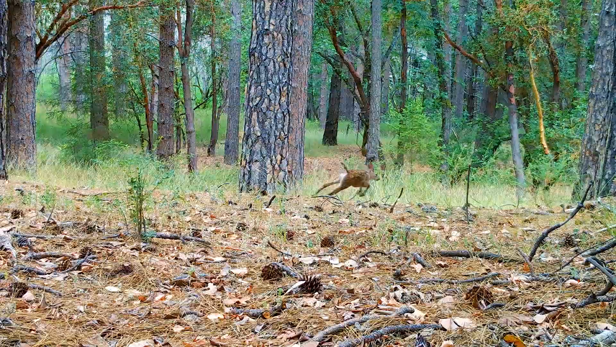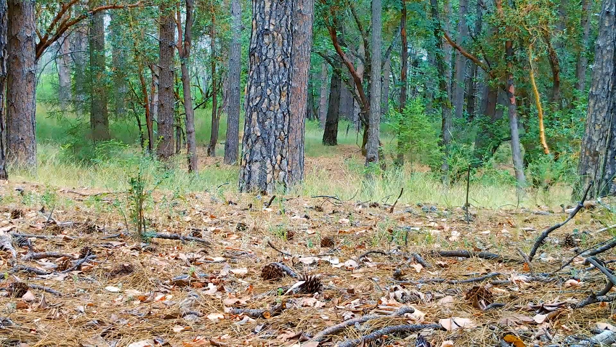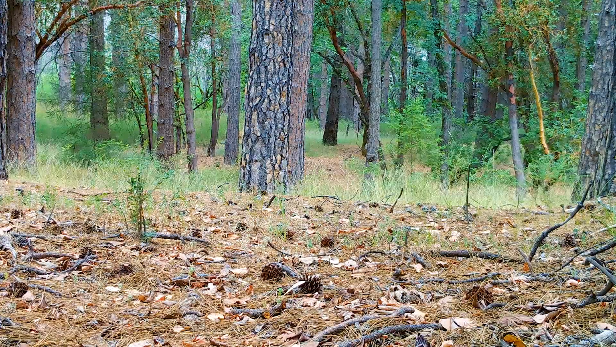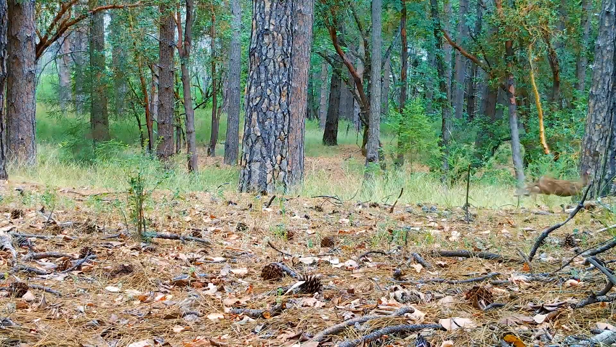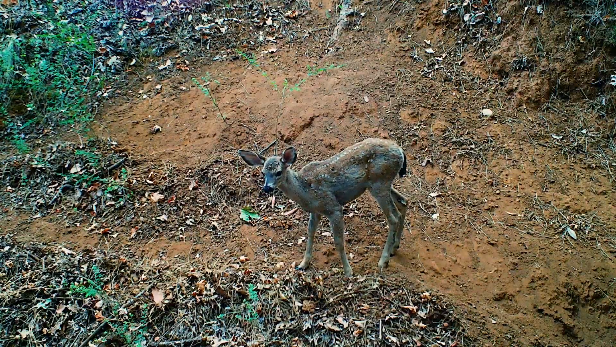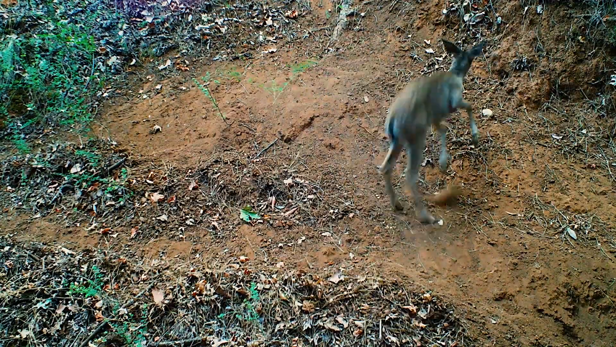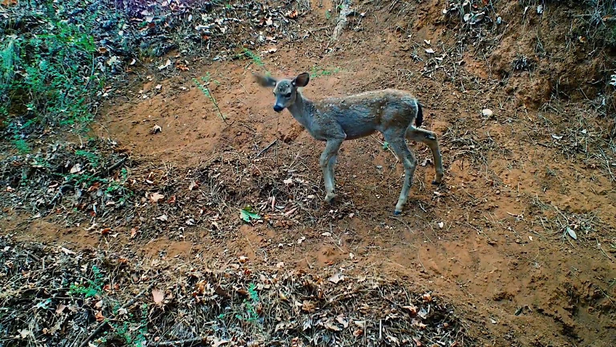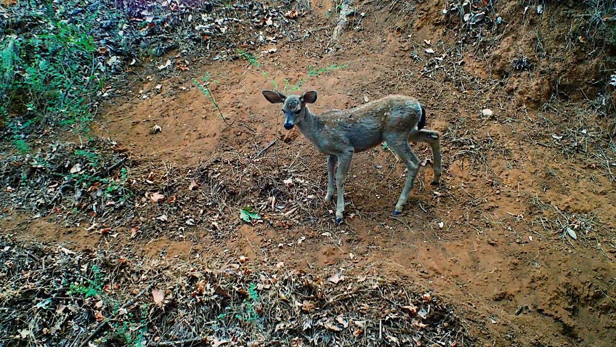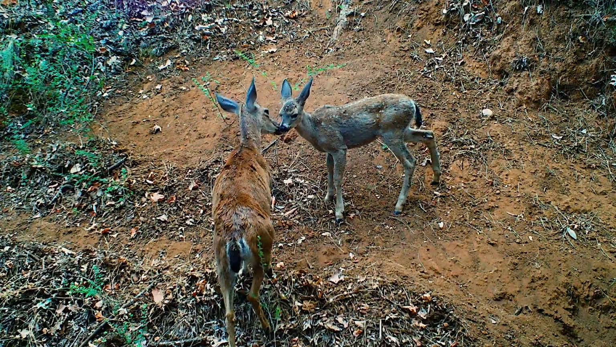Fawns generally begin to drop around late April through May. The first few weeks of their life see them left alone for long periods, with their mothers returning only intermittently to feed and clean them. This is to protect them from predation until they're strong enough to follow their parent and outrun danger. The young are scentless and camouflaged with their spots that will eventually fade with age, and they form strong bonds with their mother.